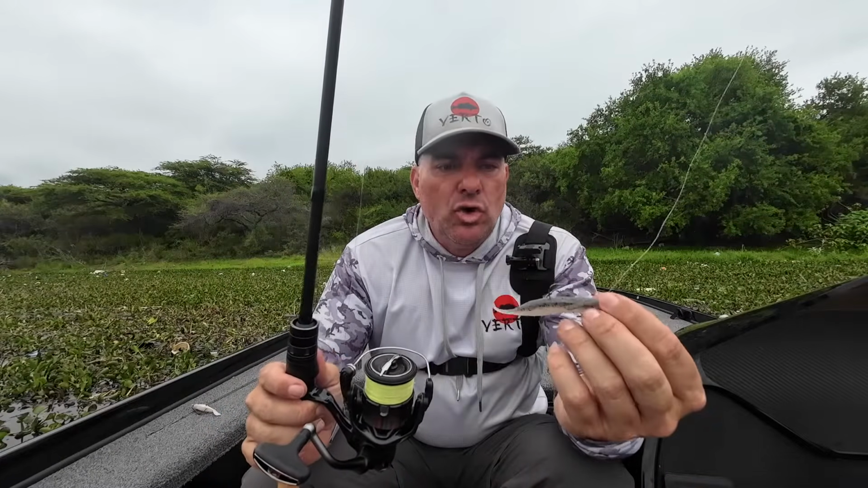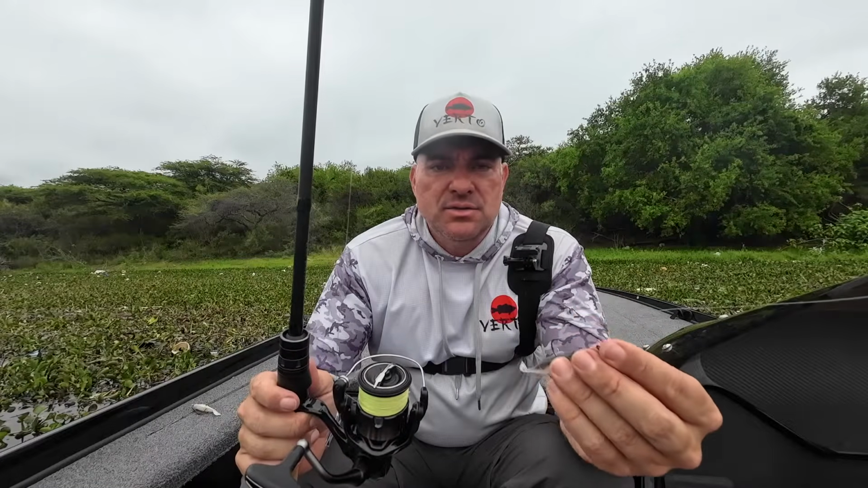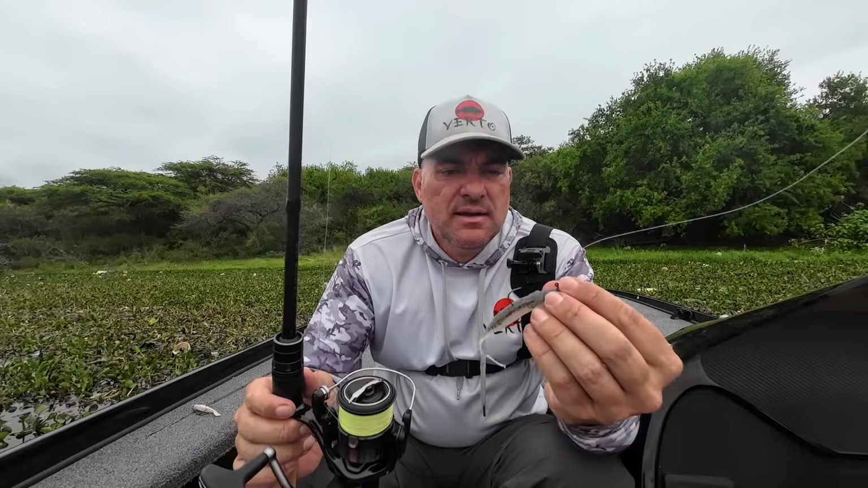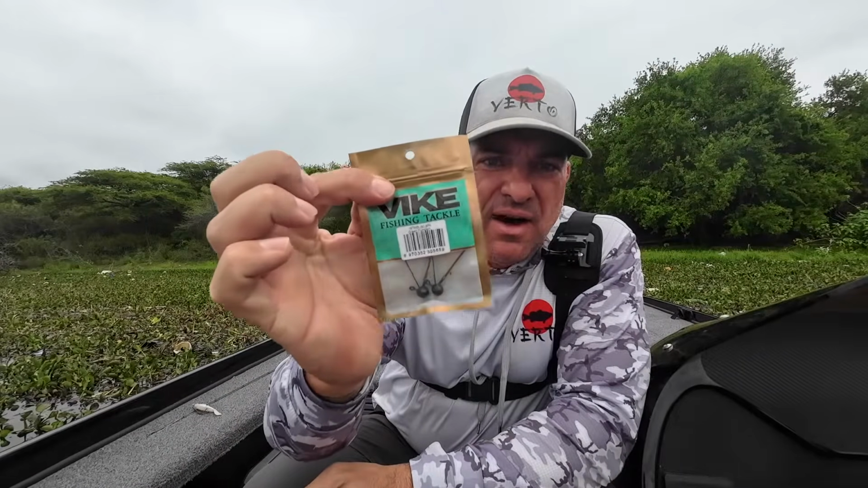So, a nice fluorocarbon leader. I've got a 12-pound Seaguar Tatsu leader, and I think that's a great quality line. Let's talk about the jig head and the bait itself. Okay, so the head that I'm using is a tungsten head. It's a VMC tungsten head.